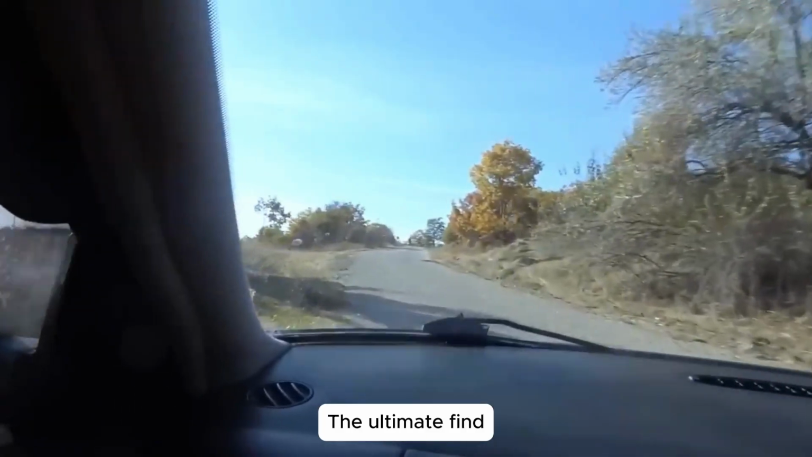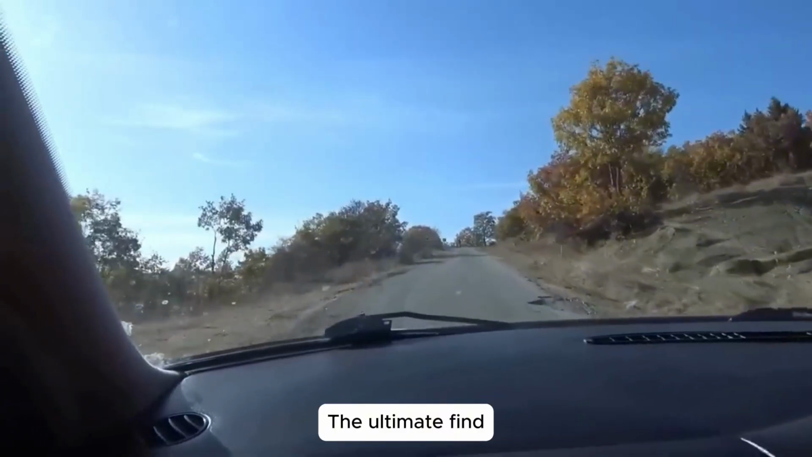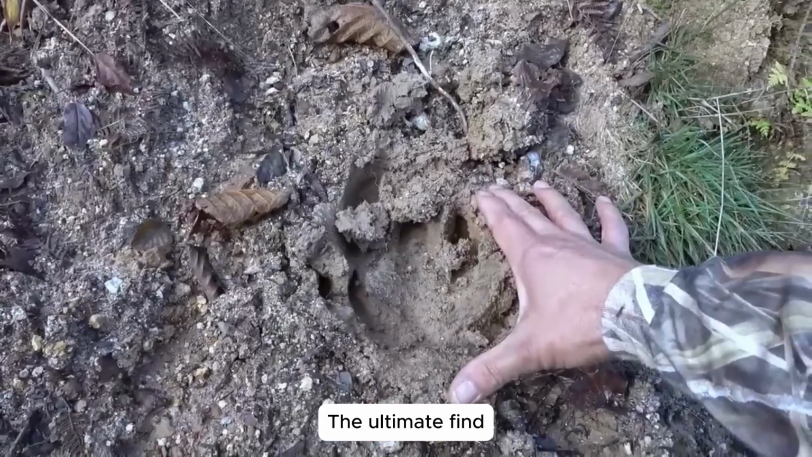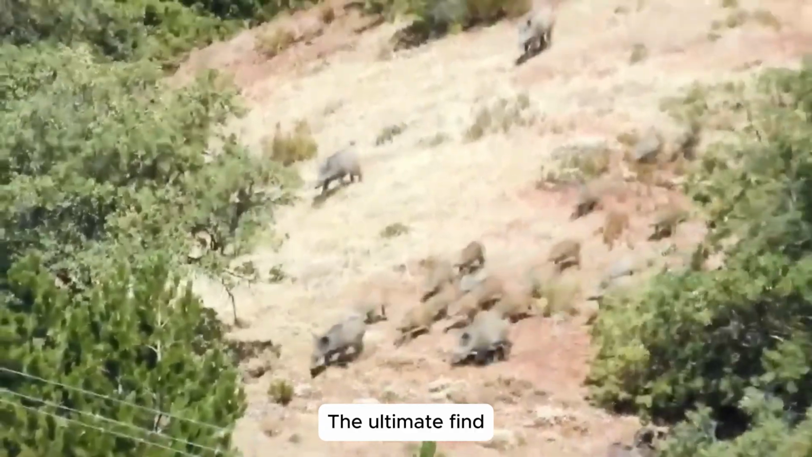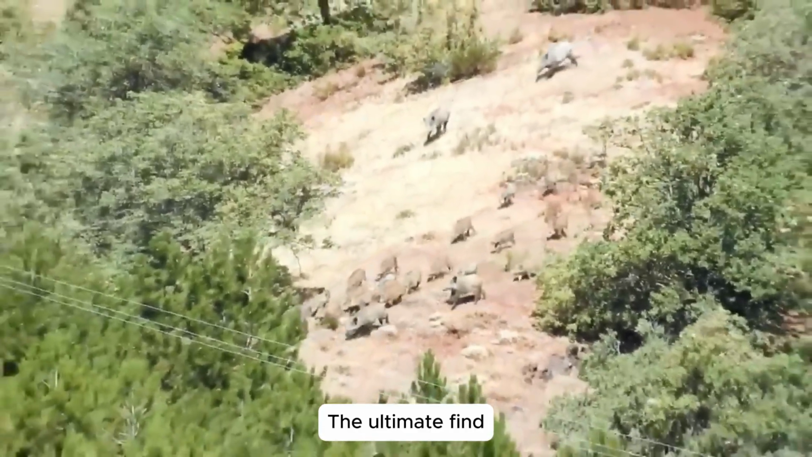The echo rolled across the frozen hills as the animal dropped motionless into the snow. A clean start. The icy weather didn't slow us, it fueled our determination for the long hunt ahead.